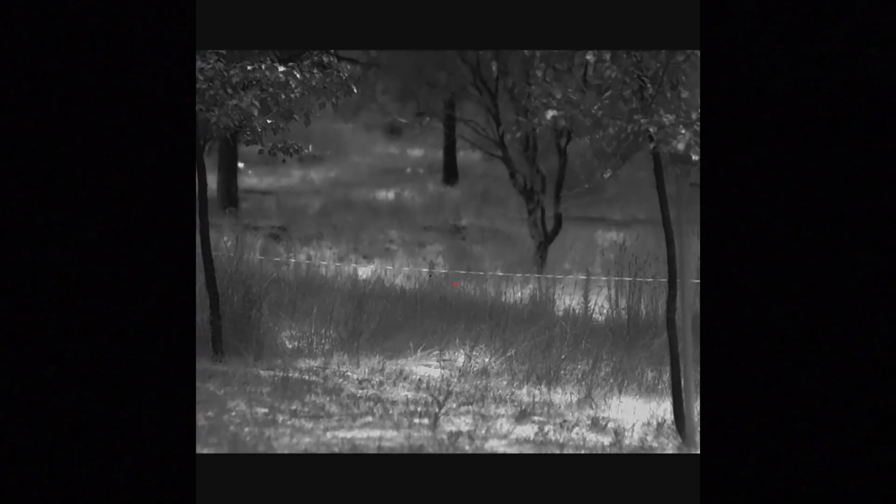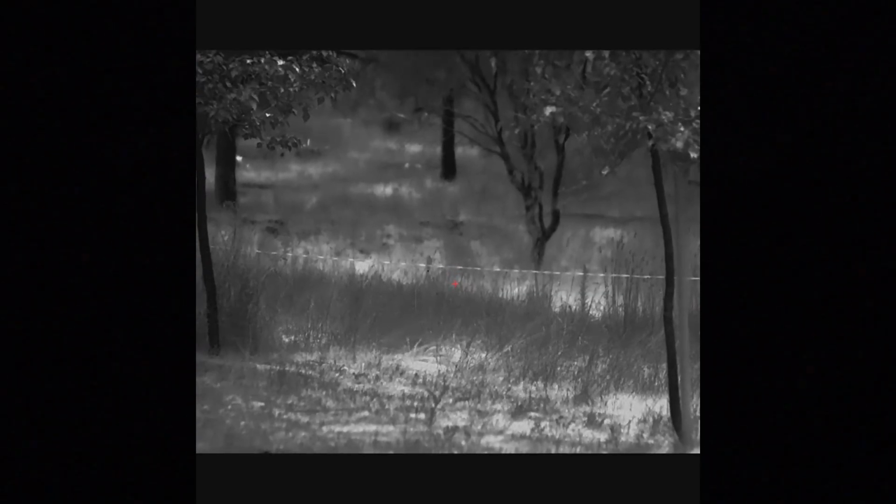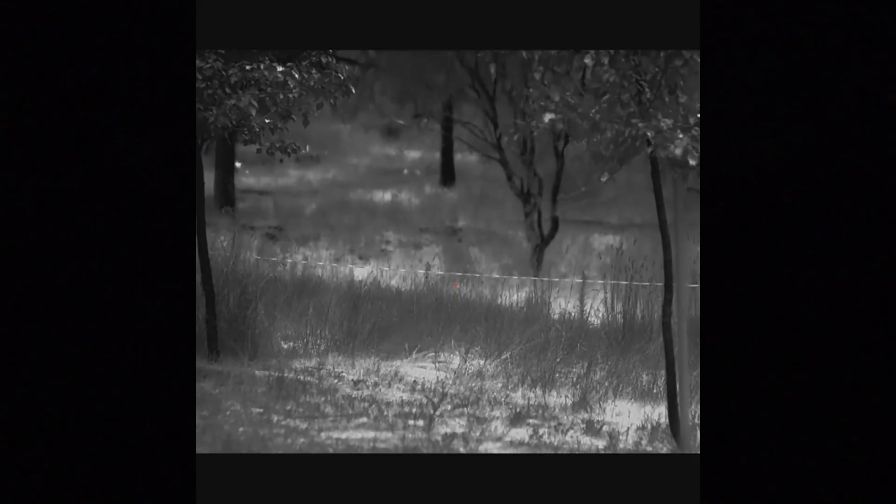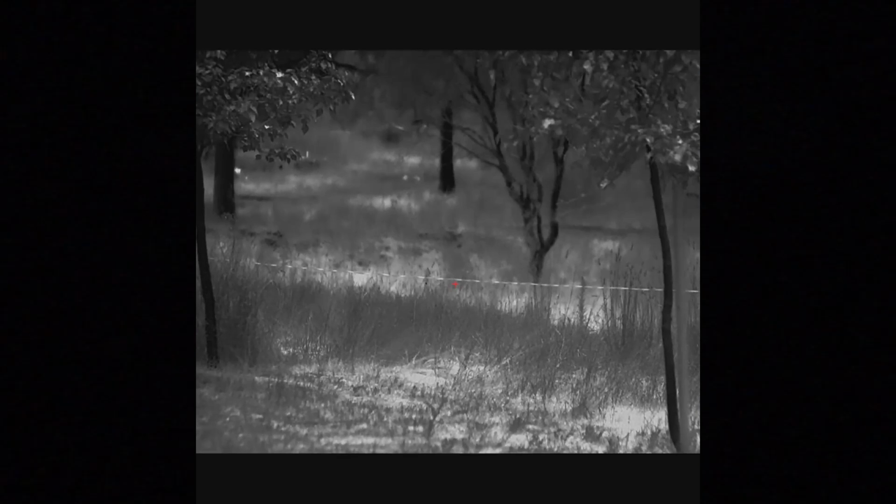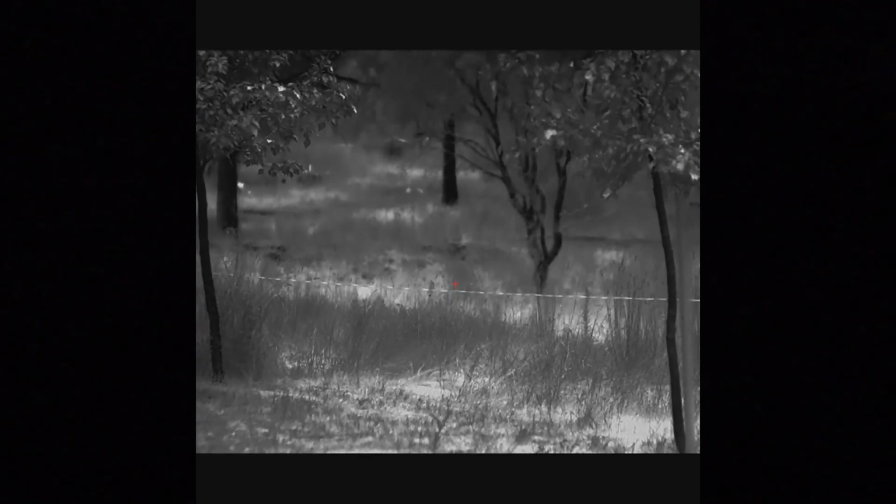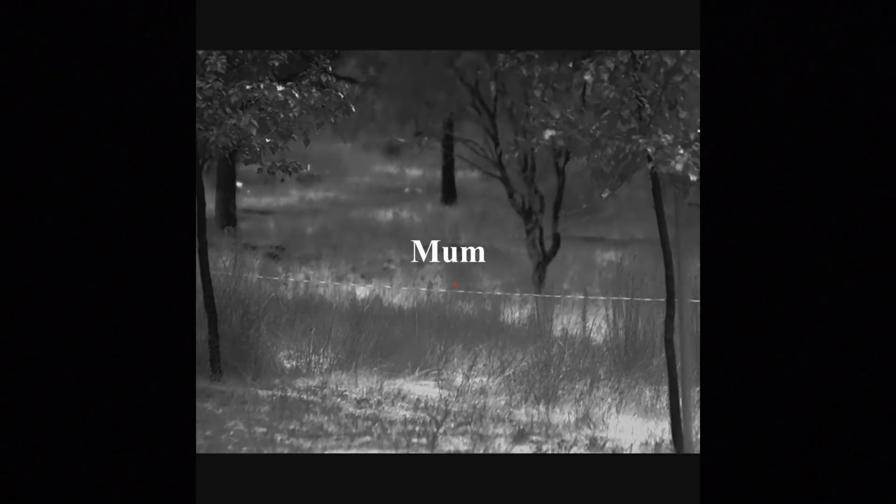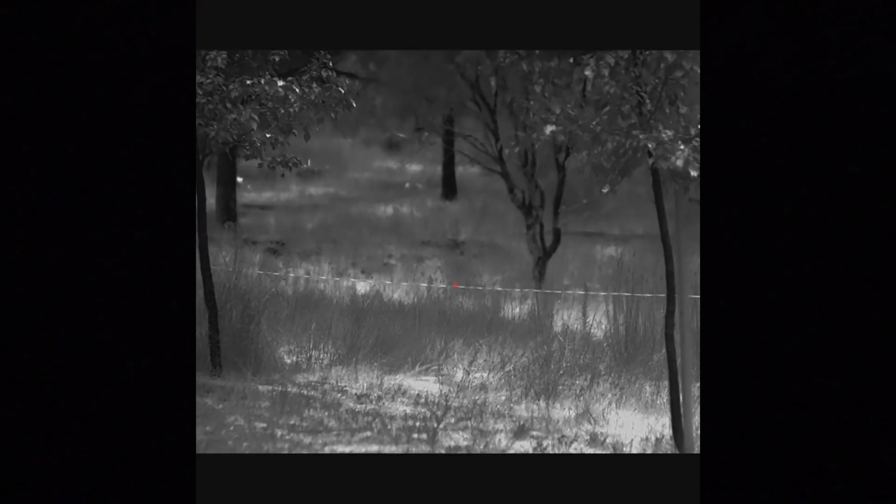Oh, that fixed him. He's only about 30 yards, so I don't think I was going to miss him. His mate's pissed off. Let's go and have a look.